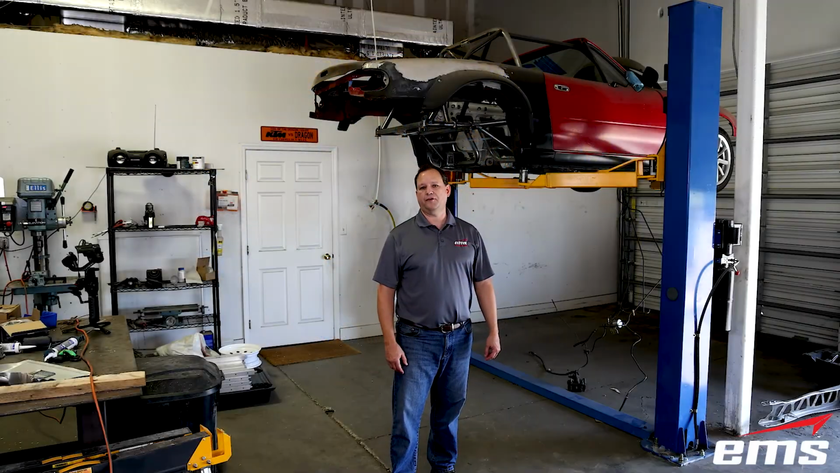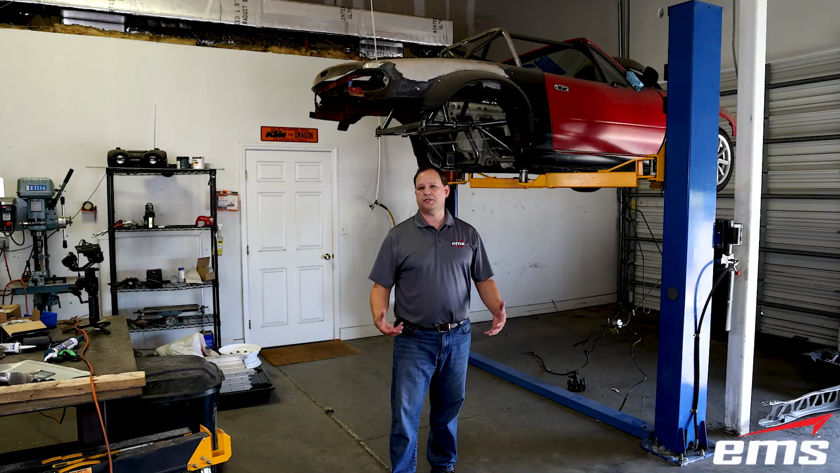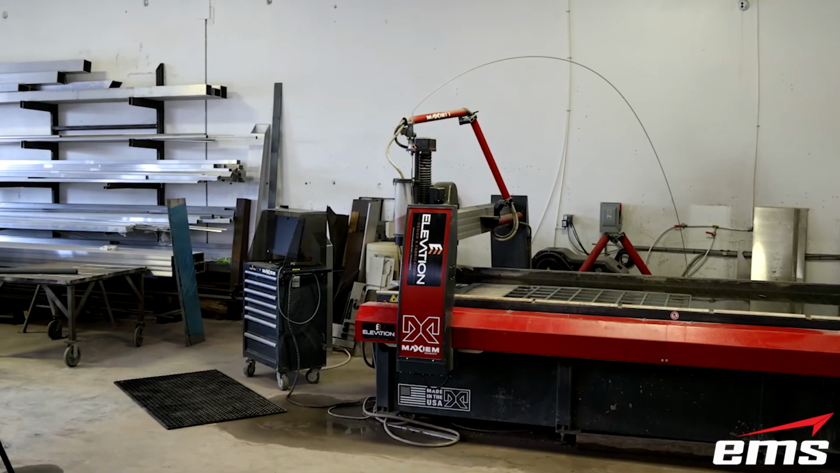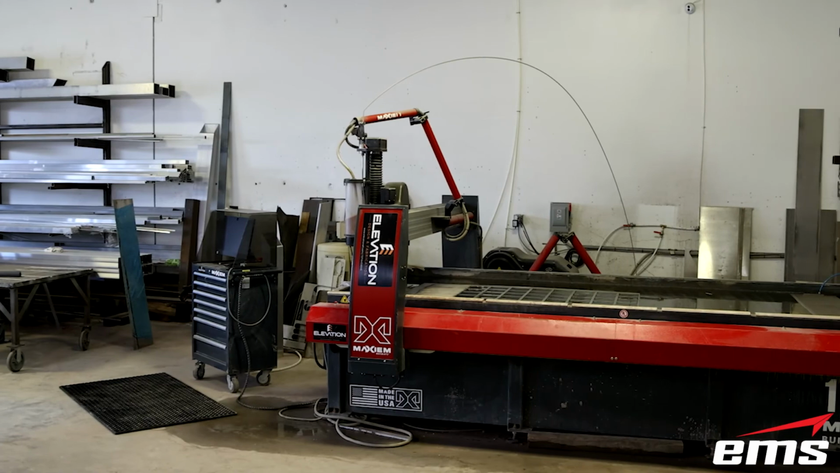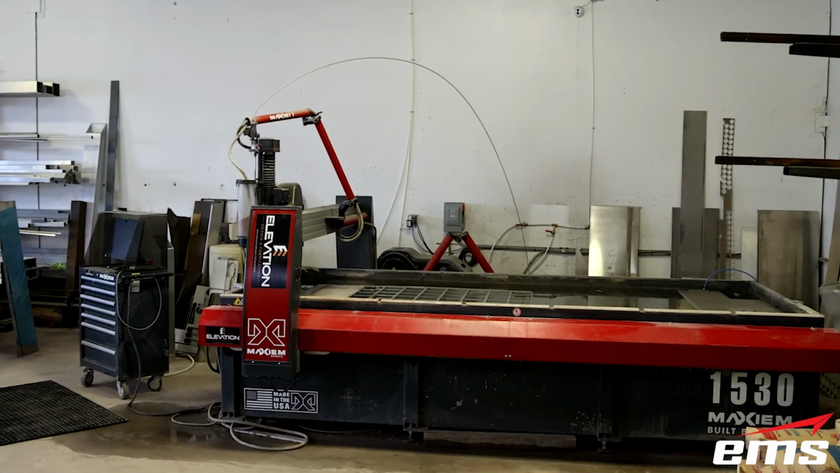So we're out here at Elevation DF in Tampa, Florida, and we're going to 3D scan some various equipment in their shop and show how we can design guards, fences, and other safety equipment for different types of machinery you would find in a shop.